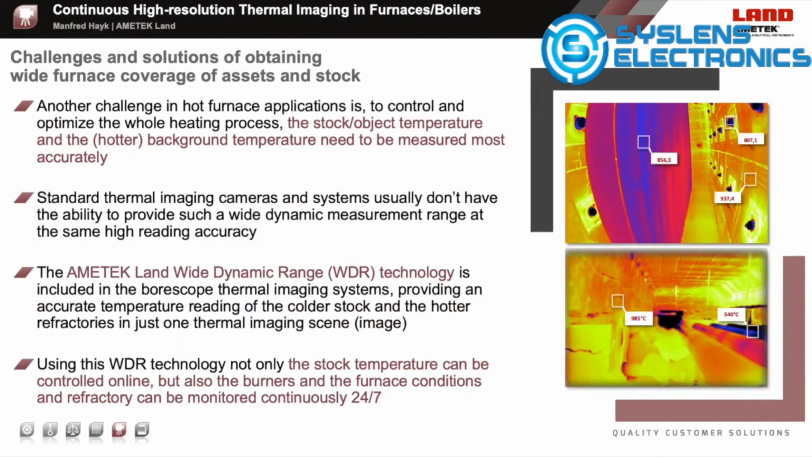With big temperature differences in furnace scenes, like with tube furnaces, the operator still wants to get the most accurate temperature readings even of the coldest tubes and the hottest areas like the burner zones of the furnace. This is a challenge with standard thermal imaging cameras too.